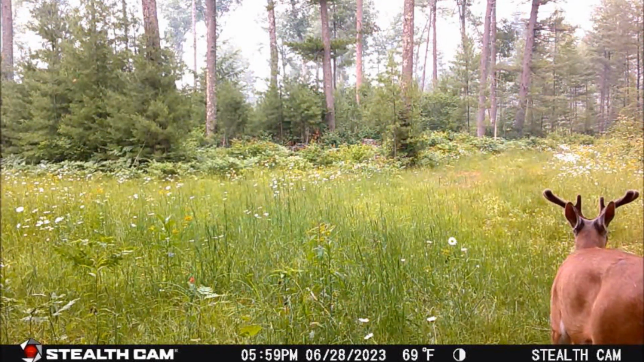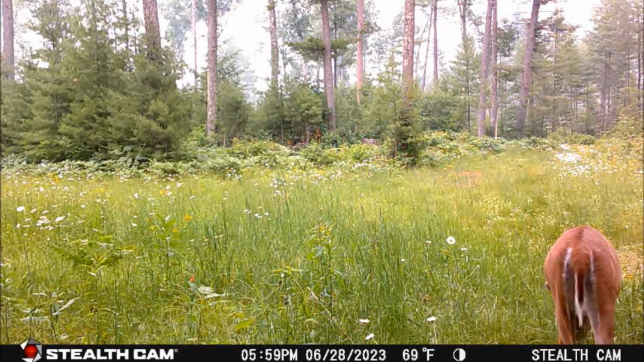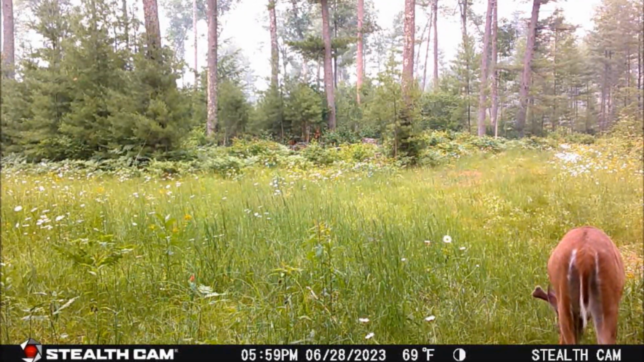The next day on the 28th at 5:59 p.m., this 6-point buck makes a brief appearance on the trail.